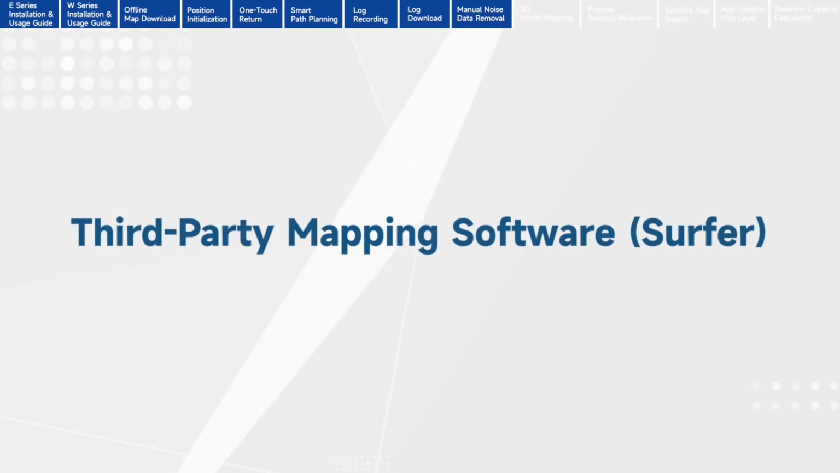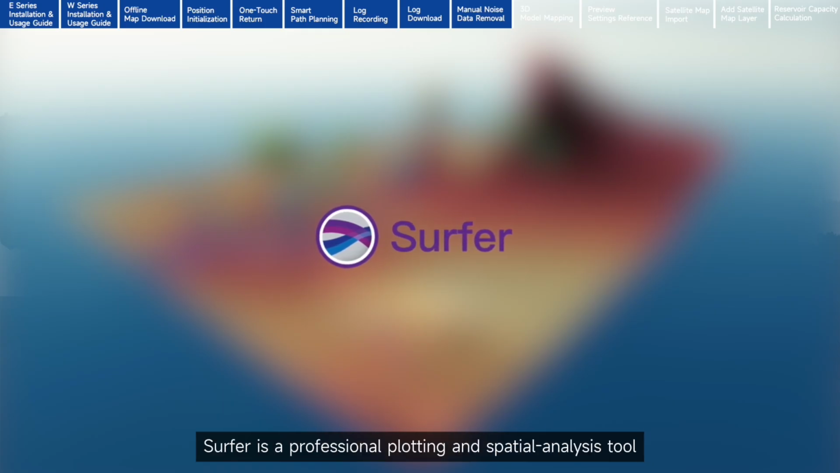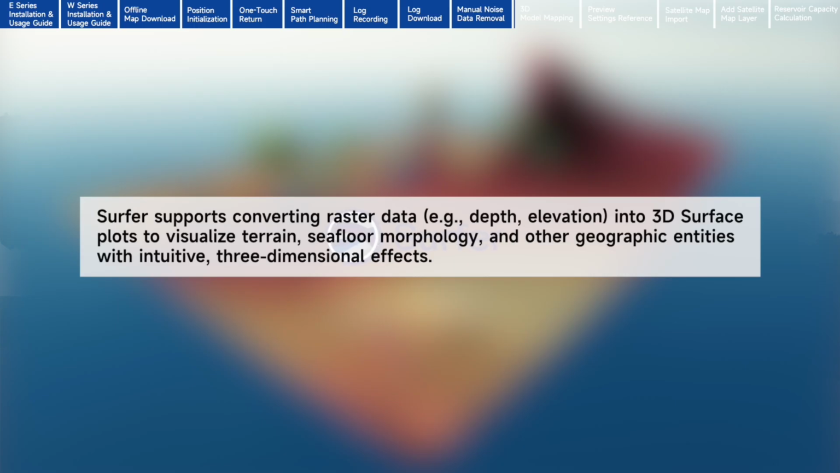Third-party mapping software, Surfer. This tutorial uses the PC application Surfer as the example. Surfer is a professional plotting and spatial analysis tool widely used for data visualization in geology, hydrology, oceanography, and environmental fields. 3D model plotting. Surfer supports converting raster data into 3D surface plots to visualize terrain, seafloor morphology, and other geographic entities with intuitive, three-dimensional effects.